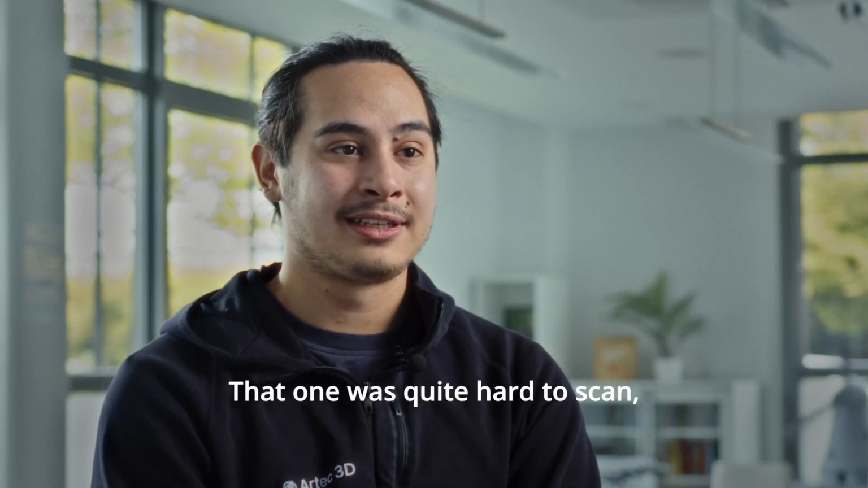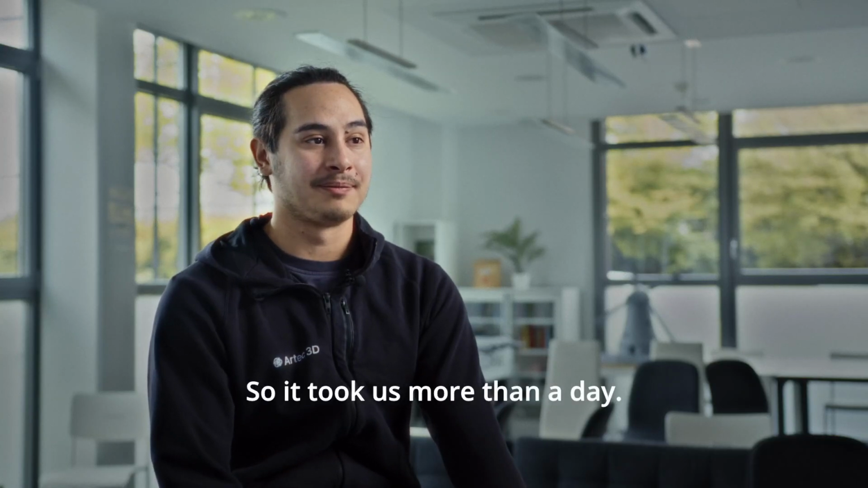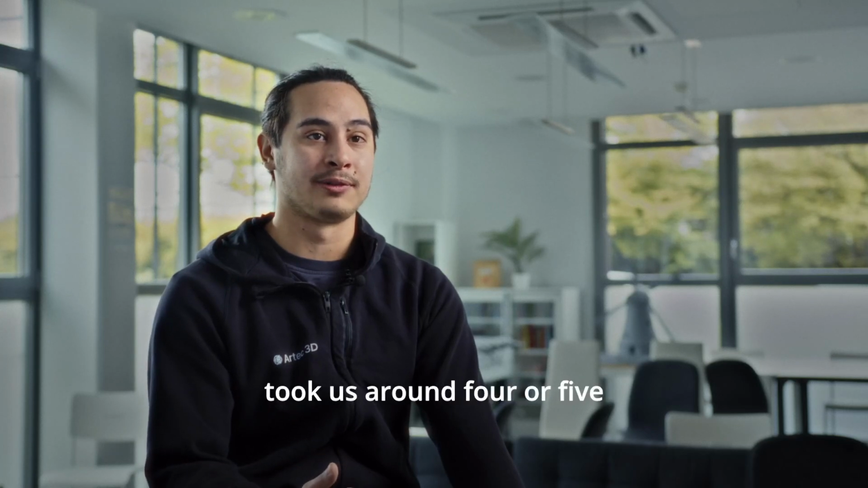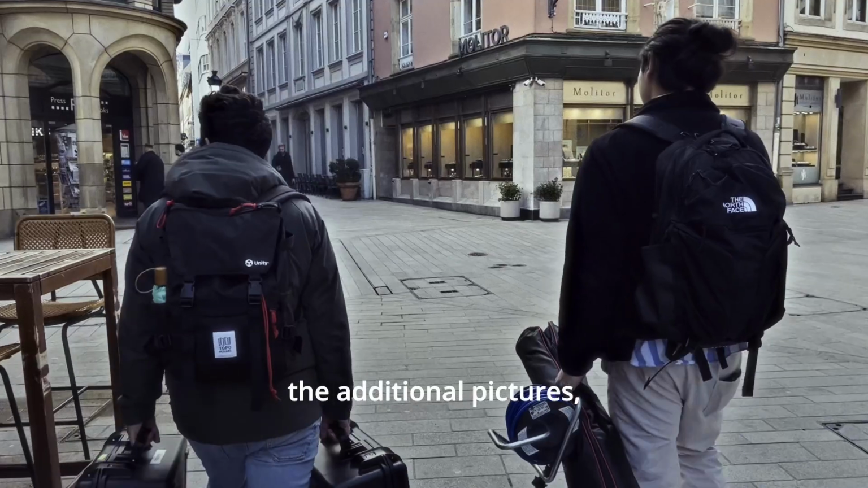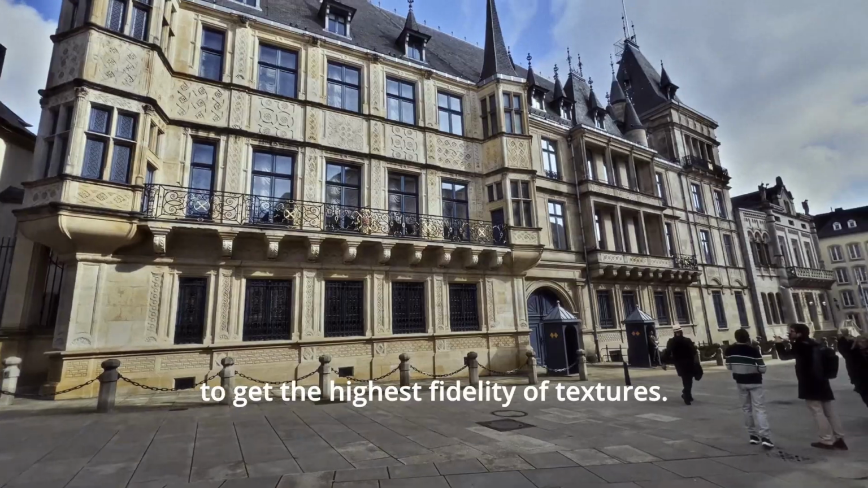and with the drone. That one was quite hard to scan since it's not a small castle, it's quite big. So it took us more than a day. Just to take the scans took us around 4 or 5 hours, plus taking all the additional pictures and drone footage to fill up all the gaps to get the highest fidelity of textures.